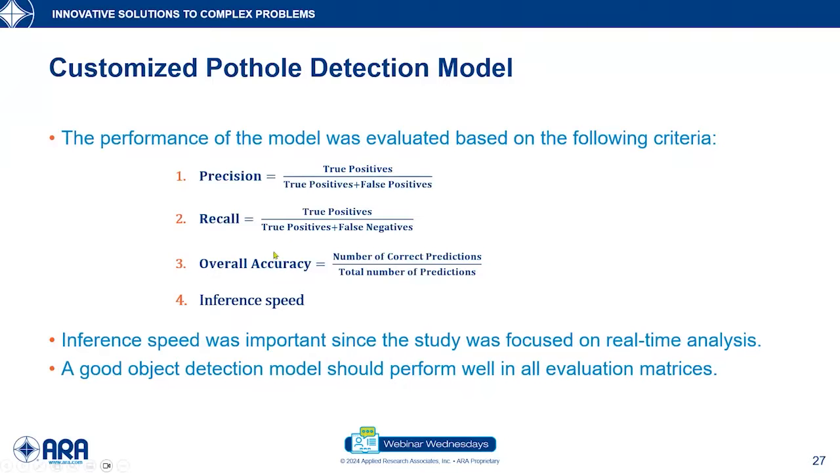Once the model was trained, its performance was tested based on different evaluation metrics. First, we have precision, which indicates what percentage of the predicted positive instances are actually positive. Then we tested the recall of the model, which indicates what percentage of actual positive instances were predicted correctly as positive detections.